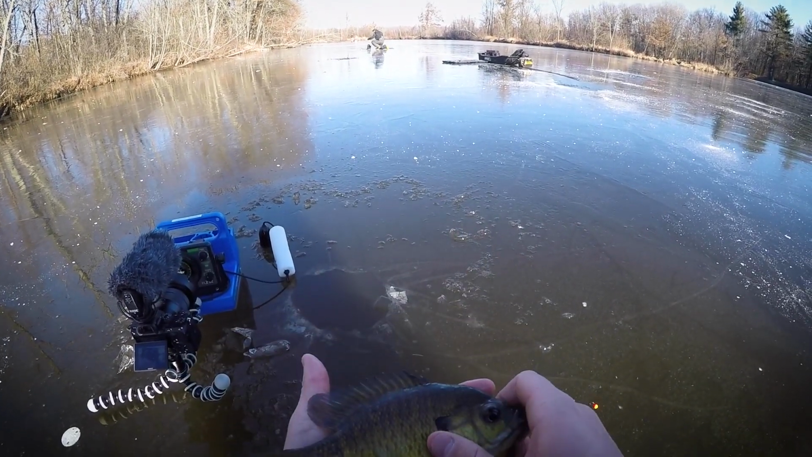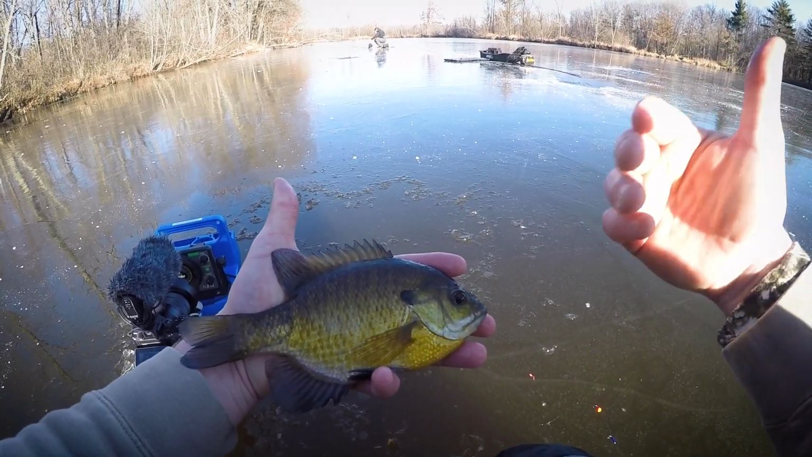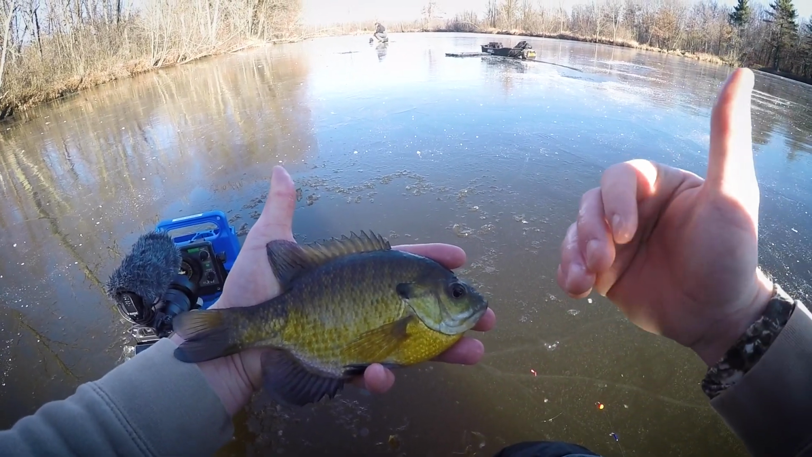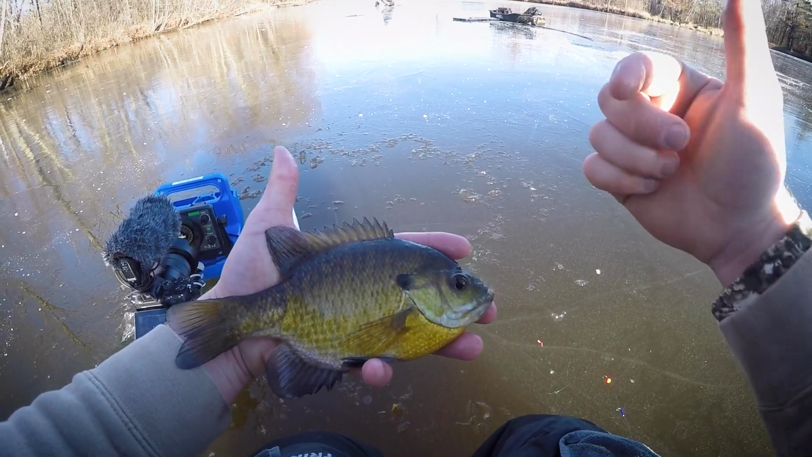And that is a solid palm-sized fish right there. If we were doing a catch and cook, this definitely would be a perfect one for the grease. But today is your lucky day, buddy. We're not doing a catch and cook today. I'm just out here to have some fun and catch you. You are going to be going back.